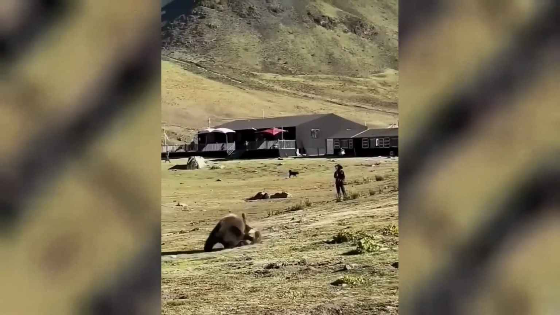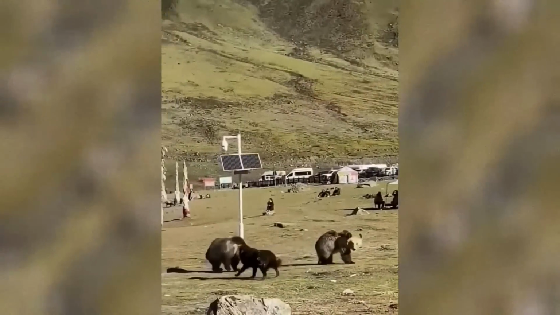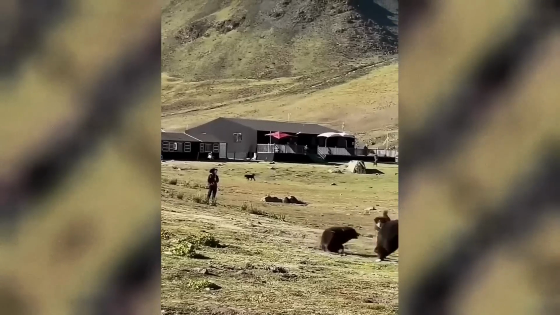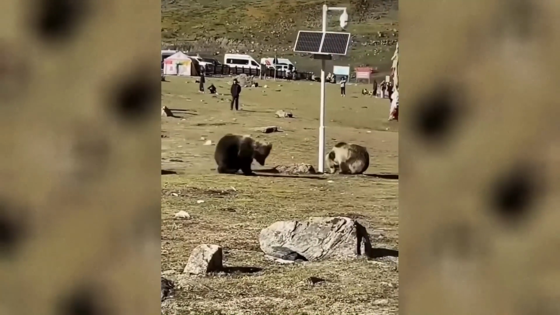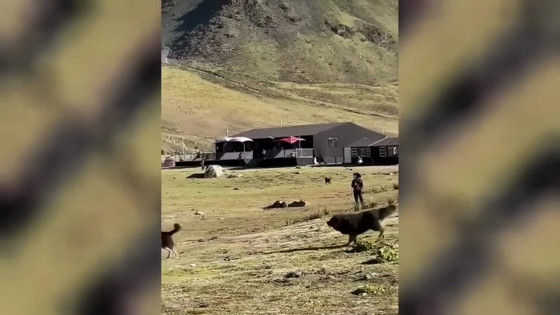Look at the way these mastiffs hold their ground. Protecting the people of their community, it's incredible. Tibetan mastiffs, often referred to as Tibetan mountain dogs, have a long history as guardians in the Himalayan region, where they were traditionally used by nomadic herders to protect livestock and villages from predators, including bears.